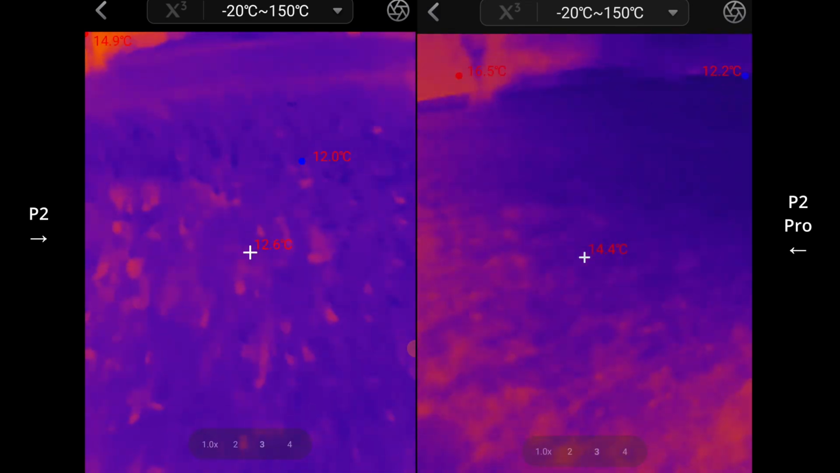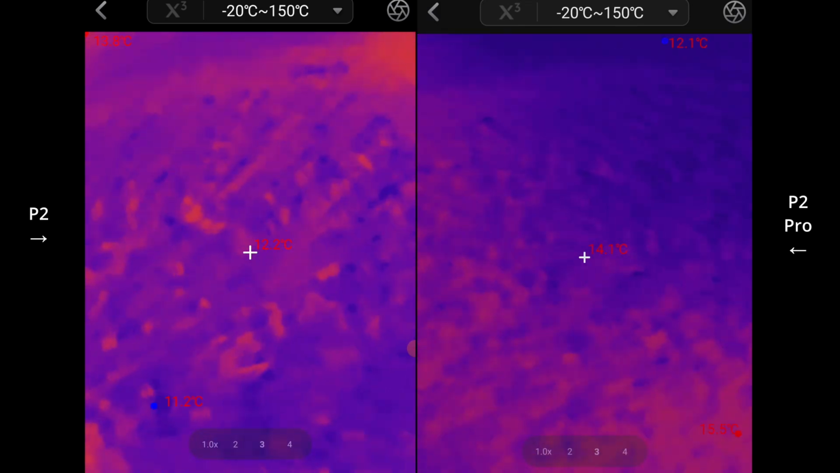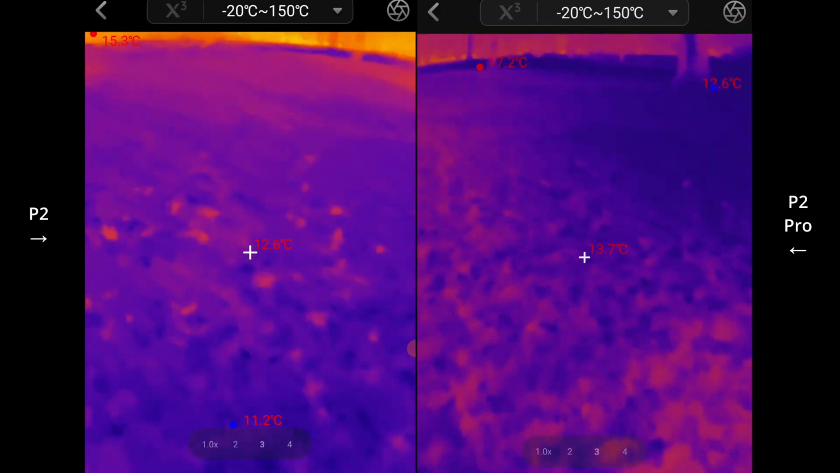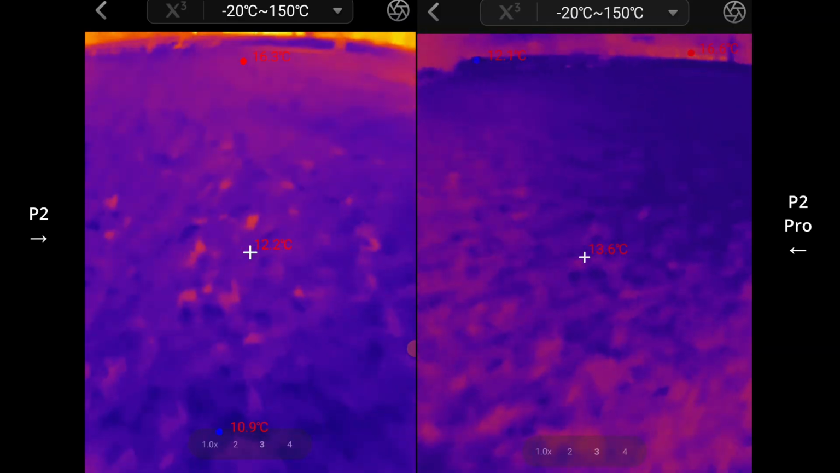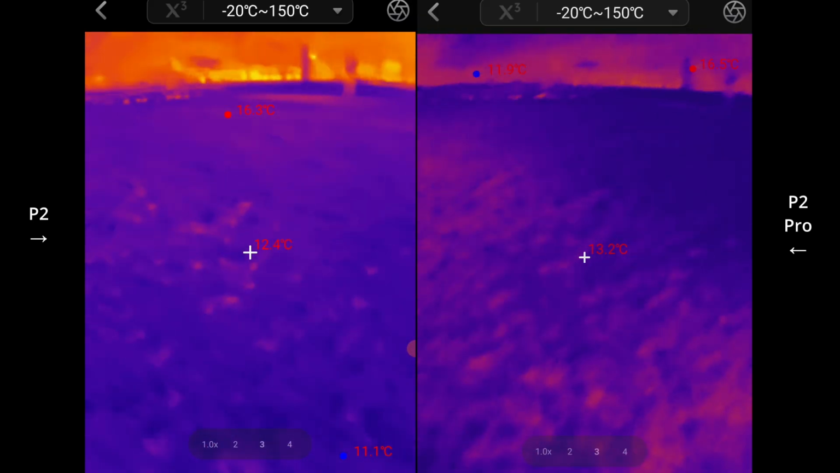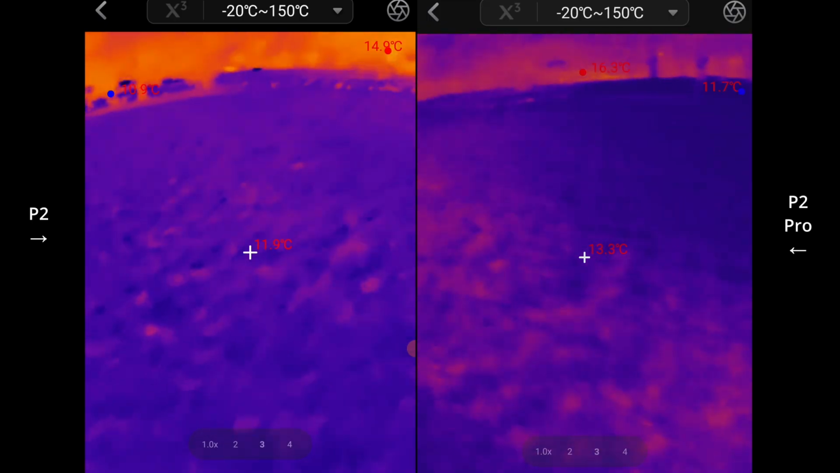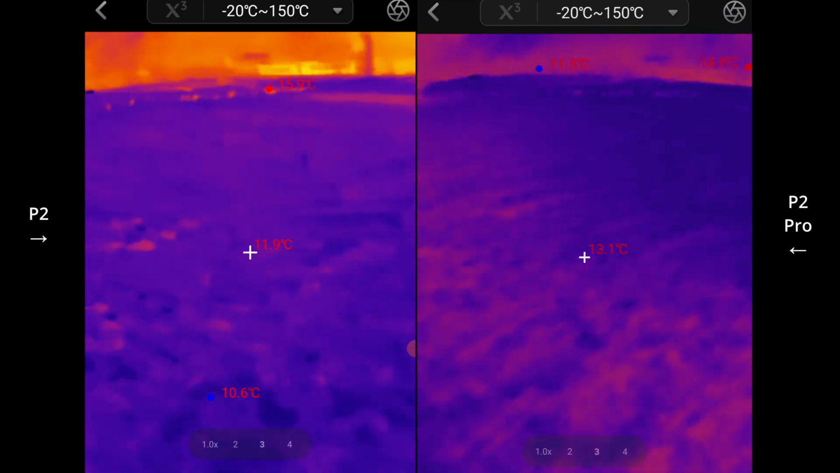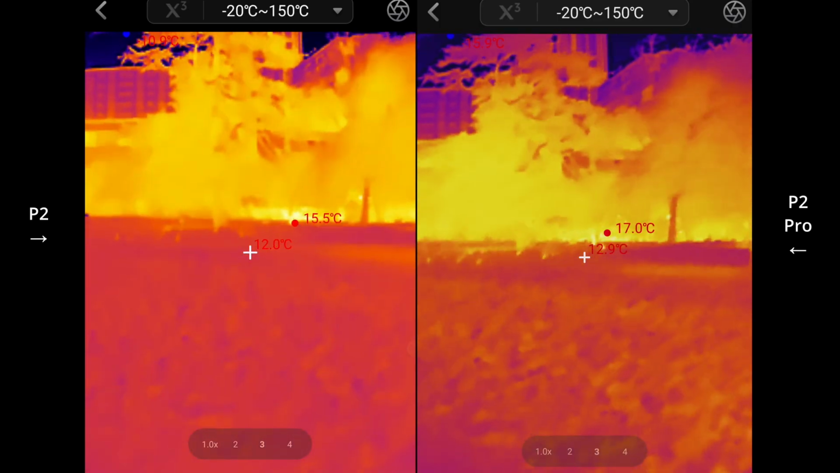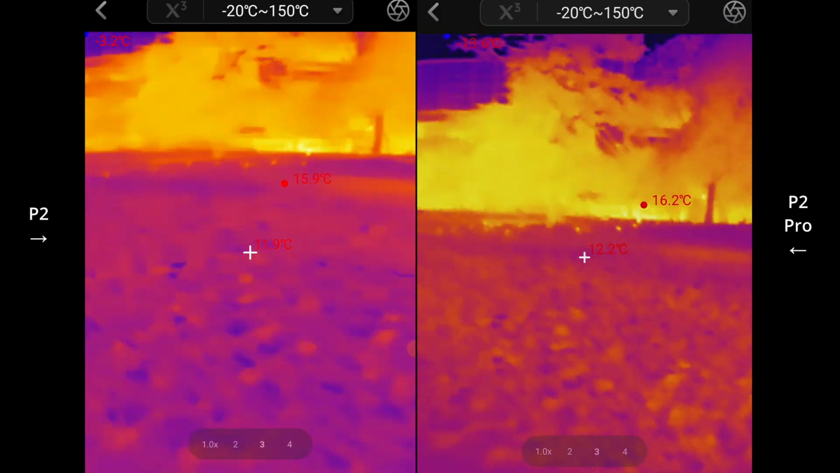And you need to set all the parameters depending on what you're measuring, the type of object, what it's made of, whether it's anodized aluminium, copper. Sometimes, from what I've read as well, you need to put some black tape and just measure from the black tape, because it's going to be easier.